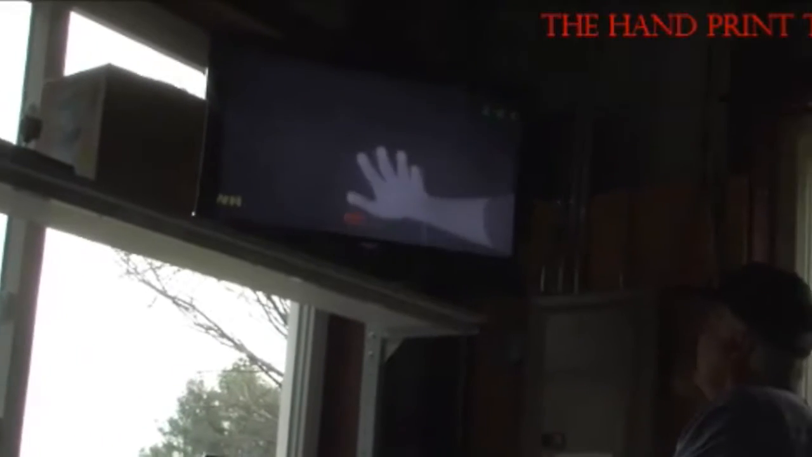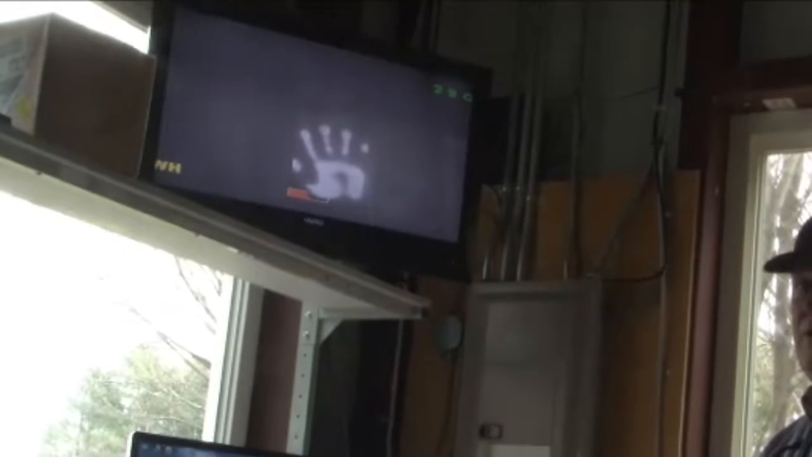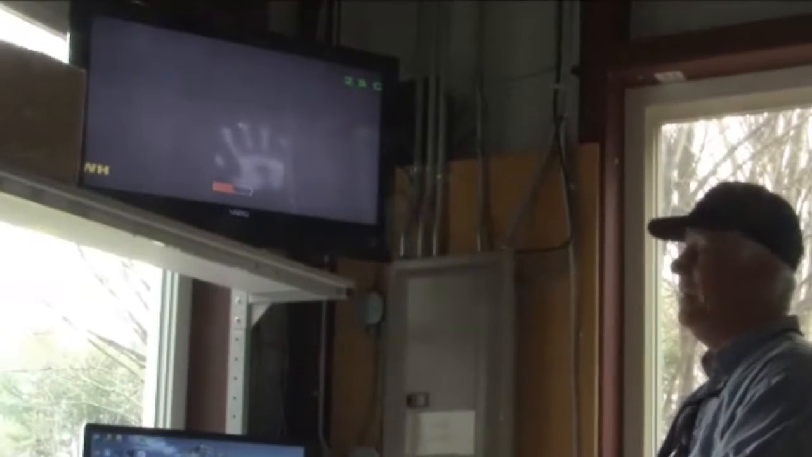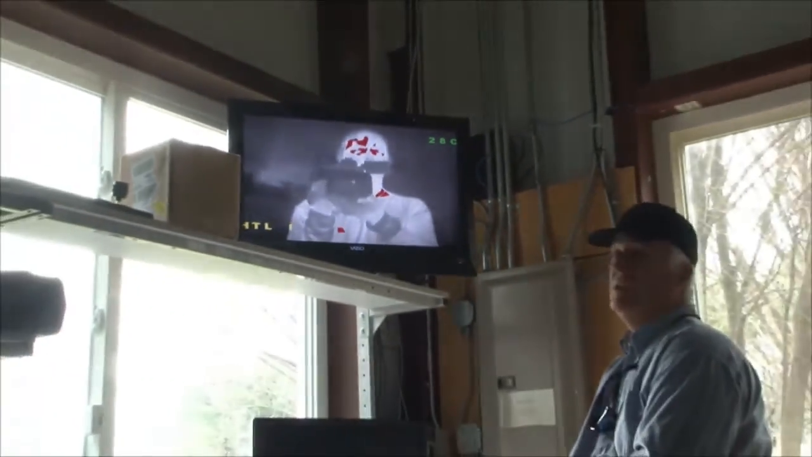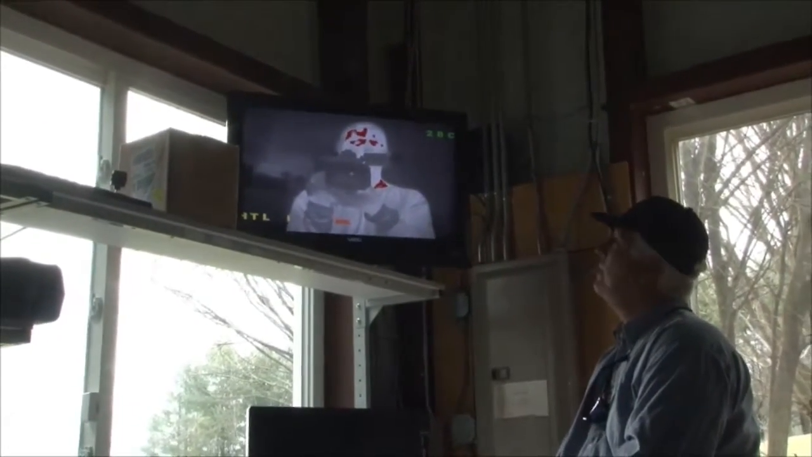And if I put my hand down on a surface and pull it away, you can see the handprint left behind. Gives you an idea how sensitive the cameras are at picking up just the smallest trace of thermal energy. All right, here it is several minutes later, and the handprint's still there. This part of infrared is called spectroscopy. The red refers to the hottest areas of the body.